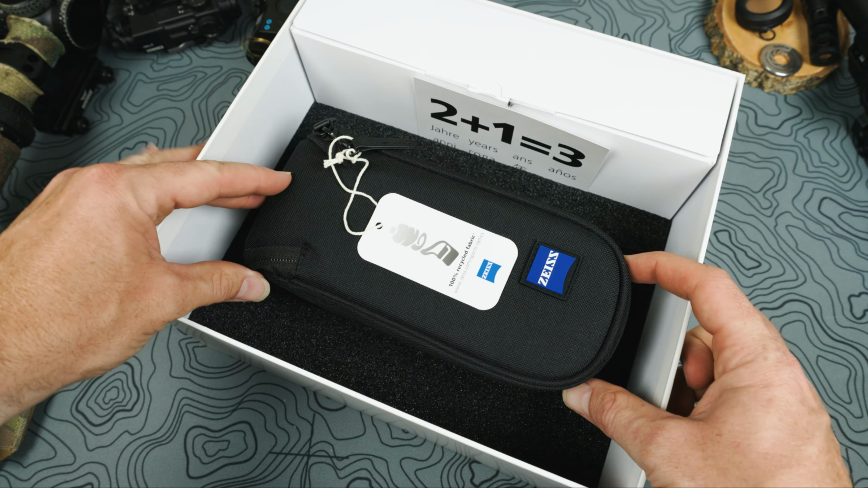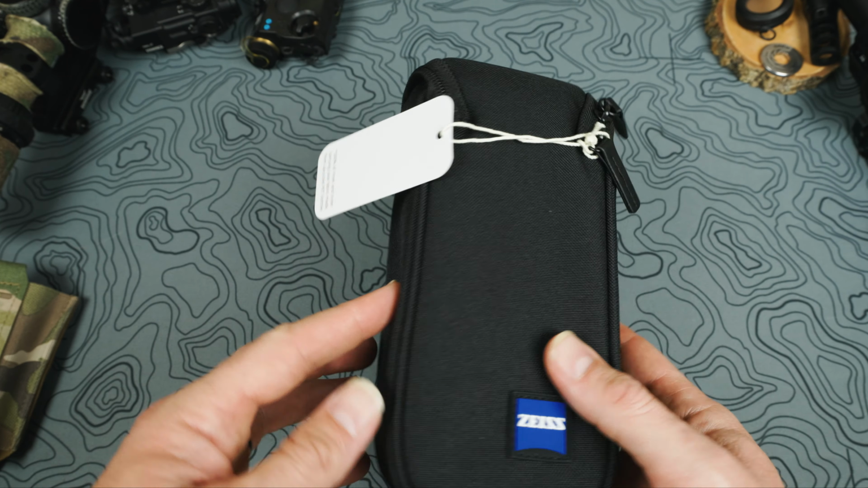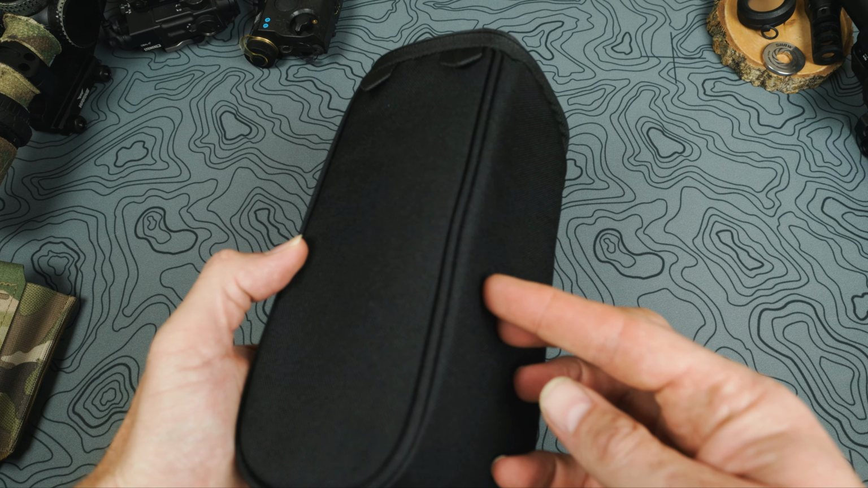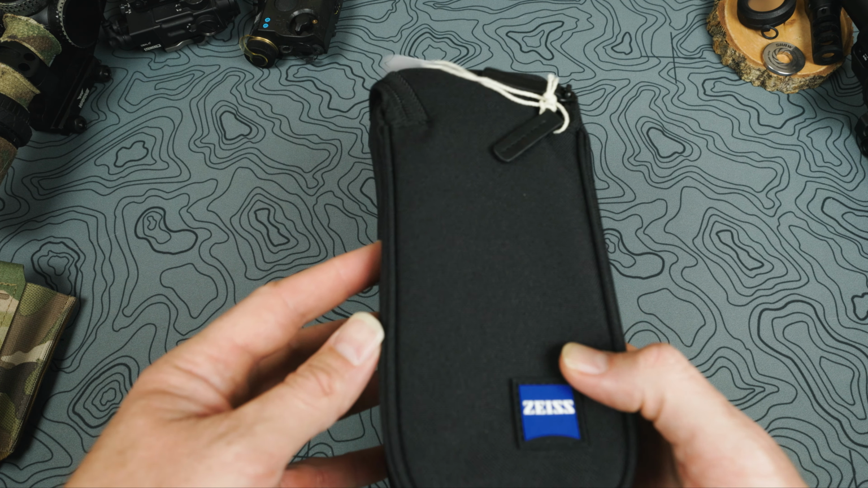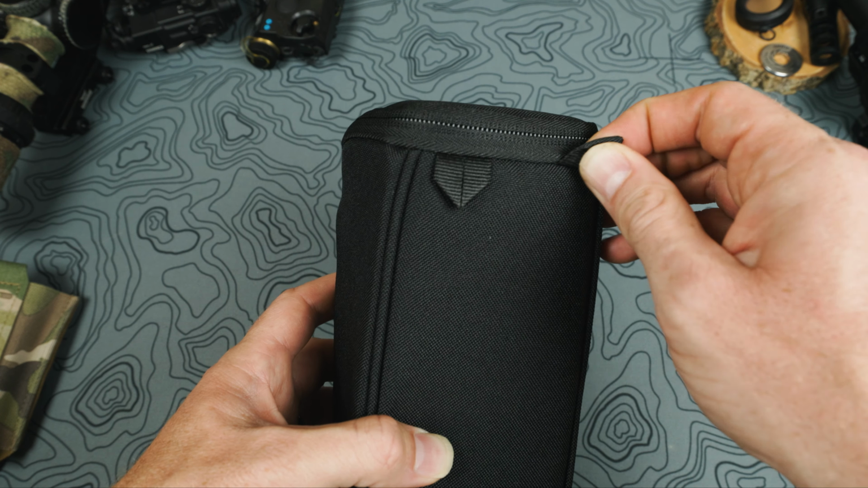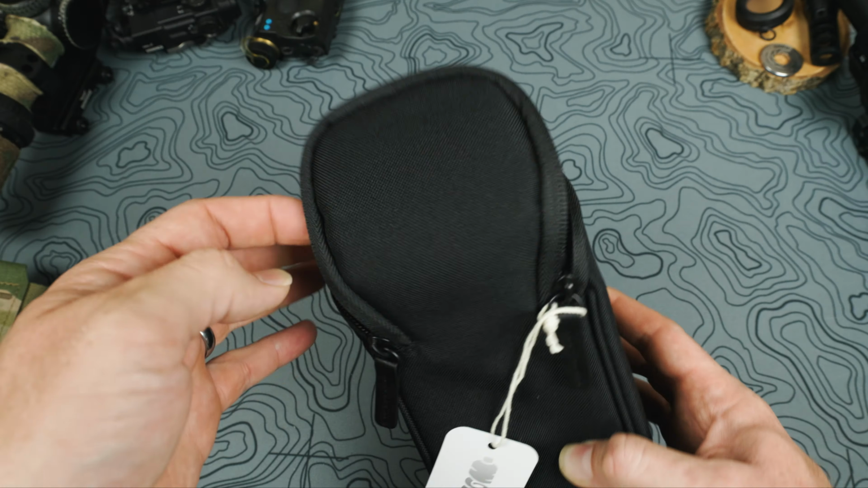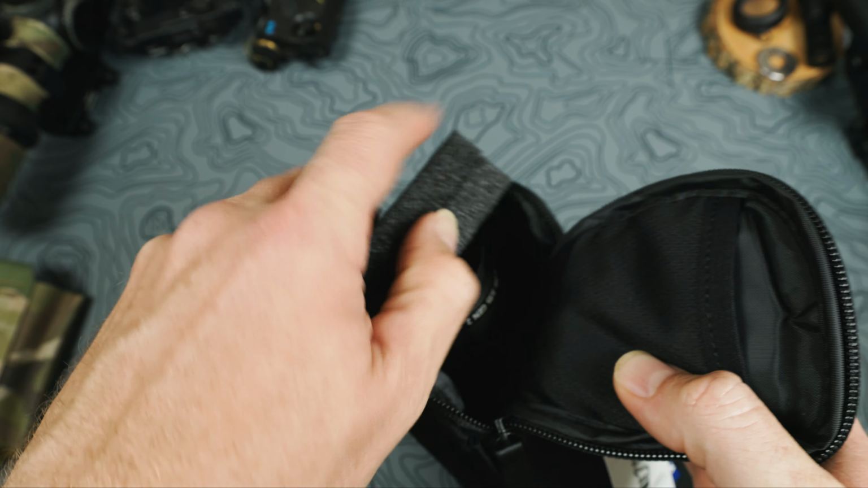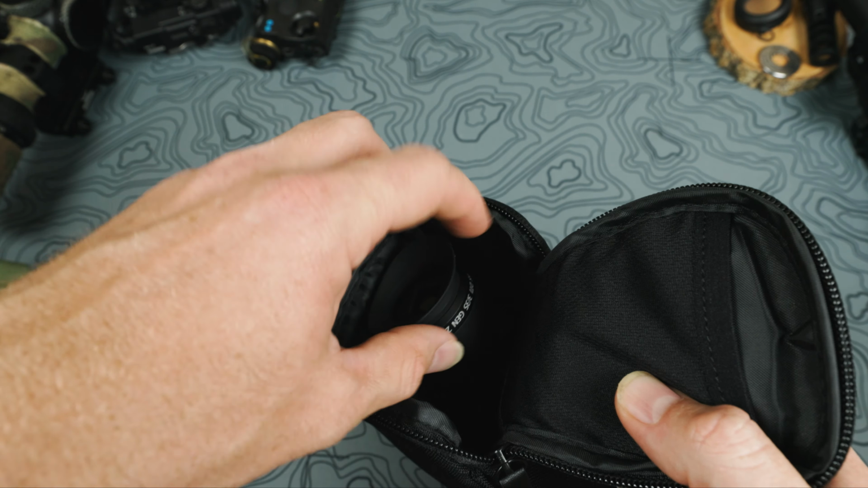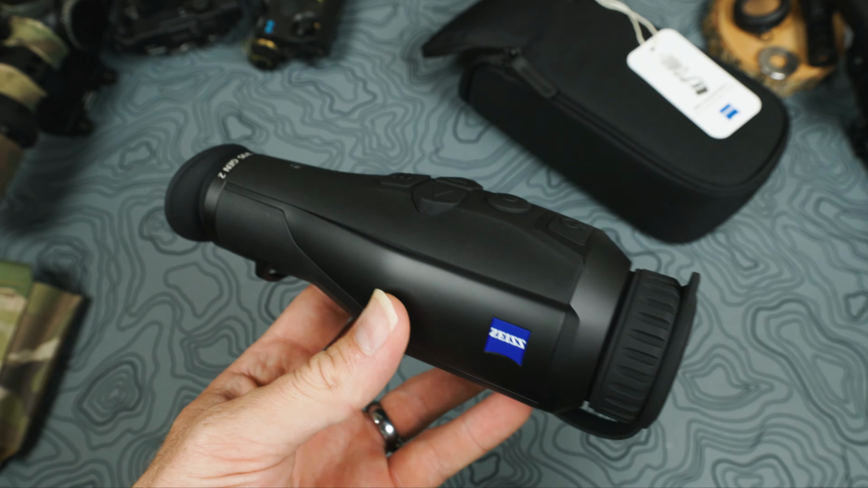So here's the actual case, and 2 + 1 = 3. We'll just ignore that. The actual case it comes with is pretty nice. It's a nice little padded case. I think these things on the back are where you connect in that other lanyard piece. It's all zippered though. It's all really nice. Yeah, that's where you connect those in. Pretty sure anyway. You just unzip this front. It comes with this nice little padded cover to keep everything protected. But then that's how you get the actual optic out. And we'll go through this in more detail in a second. But that's everything you get.